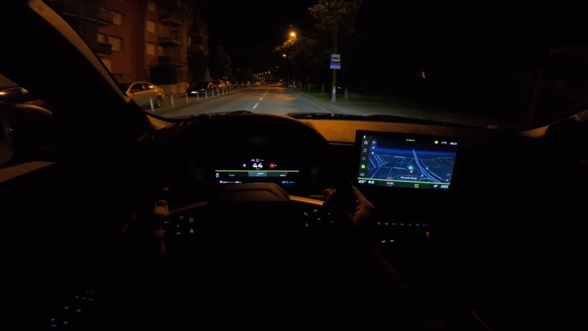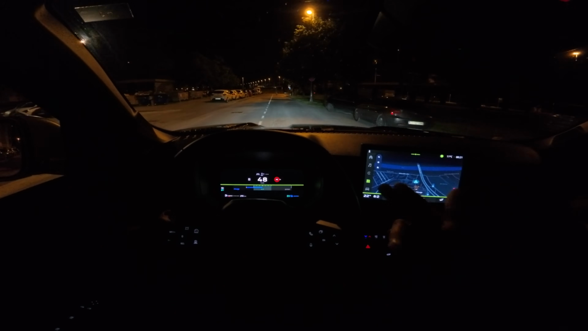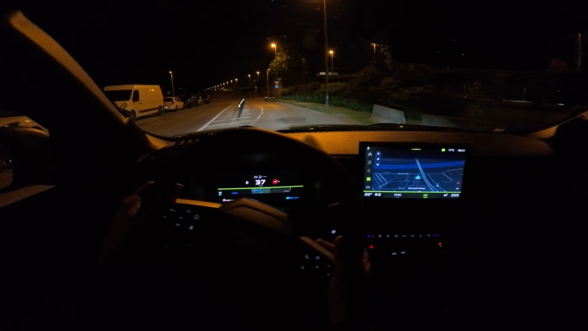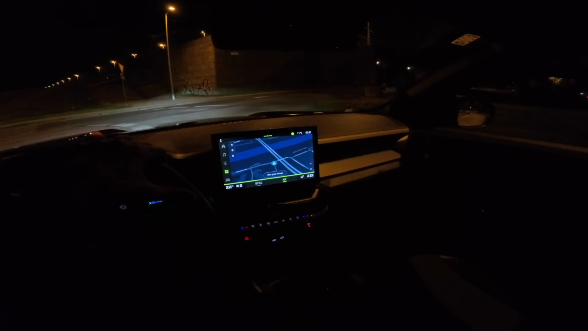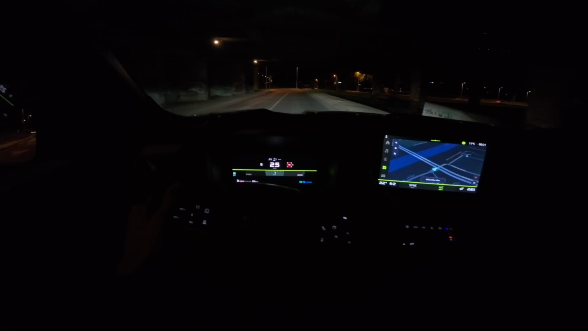But once you get used to it, you just anticipate you want to brake, you let go, and the car starts slowing down. So it's recharging the battery, and then you're using that juice later on in the city. So it's very practical. It also gives you a little boost when you fully press the acceleration pedal for the kickdown. So that's useful as well.